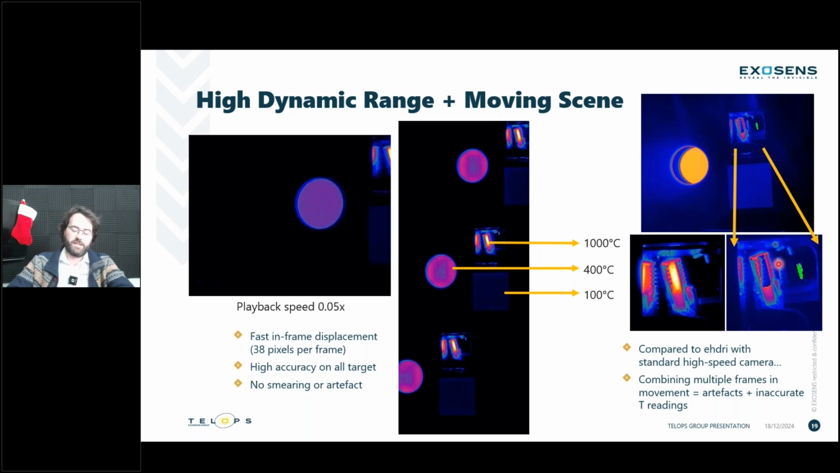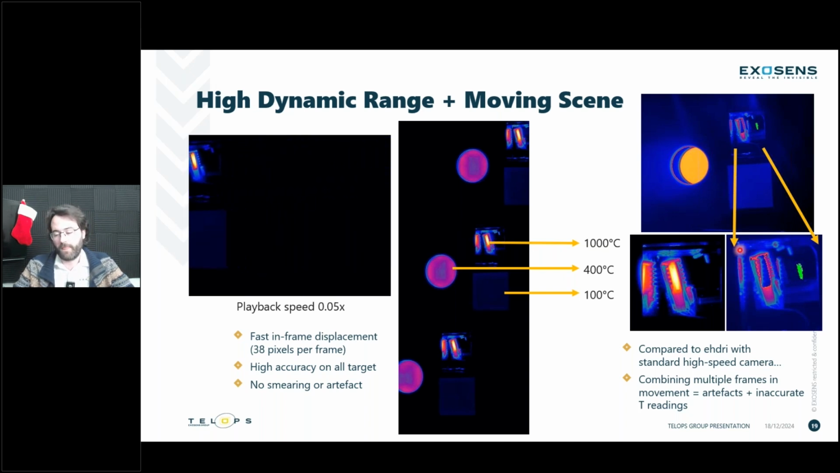So artifacts that should not be there. Not only does it not look good, but the accuracy of the temperature gets completely messed up. So it's completely off. The temperature sometimes can go even extremely high compared to what it really is.